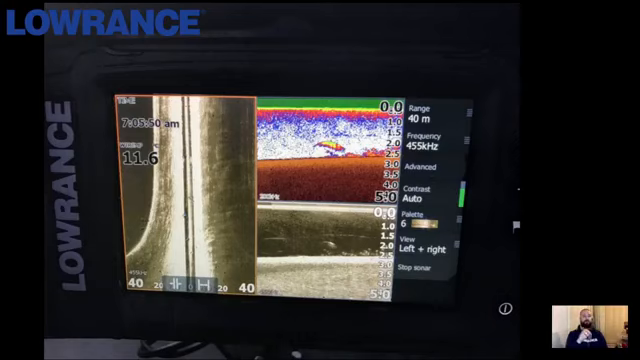Again, we've got some separation. They're a bit more tightly packed than the previous screenshot, but then again, we've just got that really clear image of a nice big arch. It's got some real size to it. It's a nice big blob and some real solid color. And then on that down imaging, it's hard to miss. We've got a real solid fish there in comparison to some of those brim.